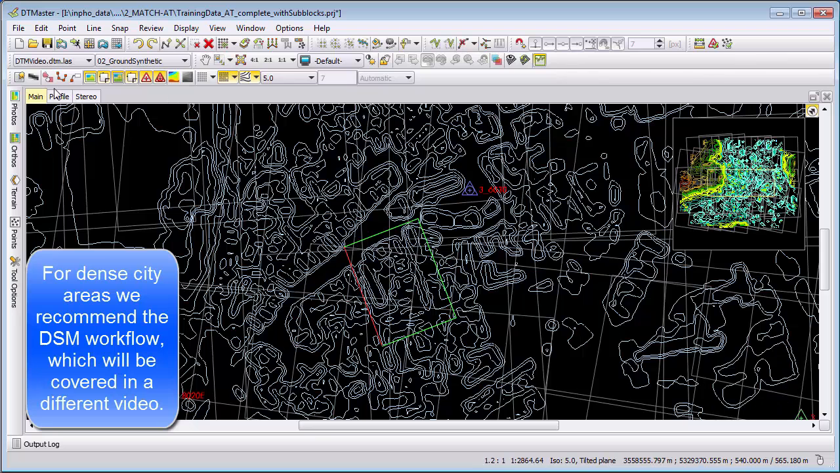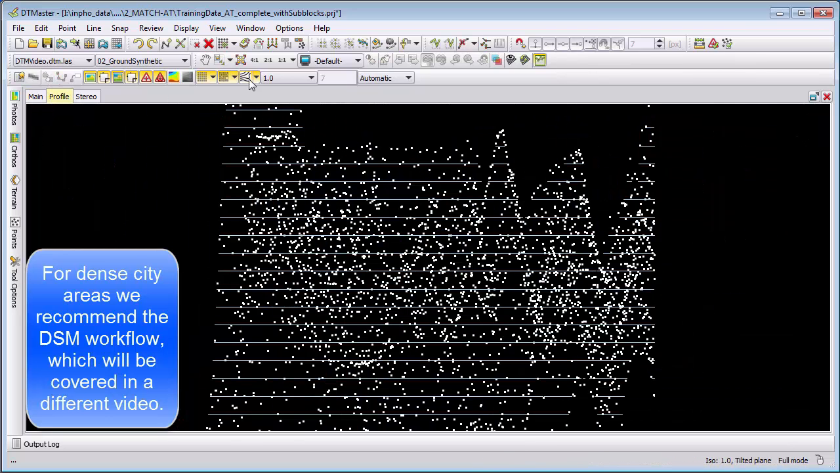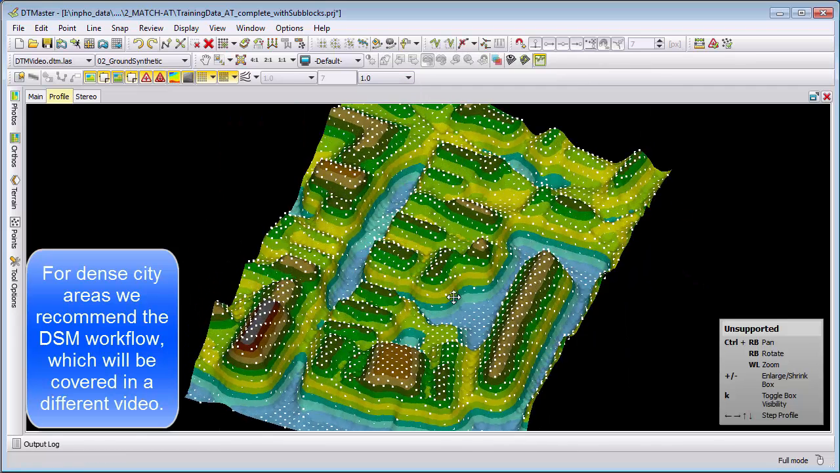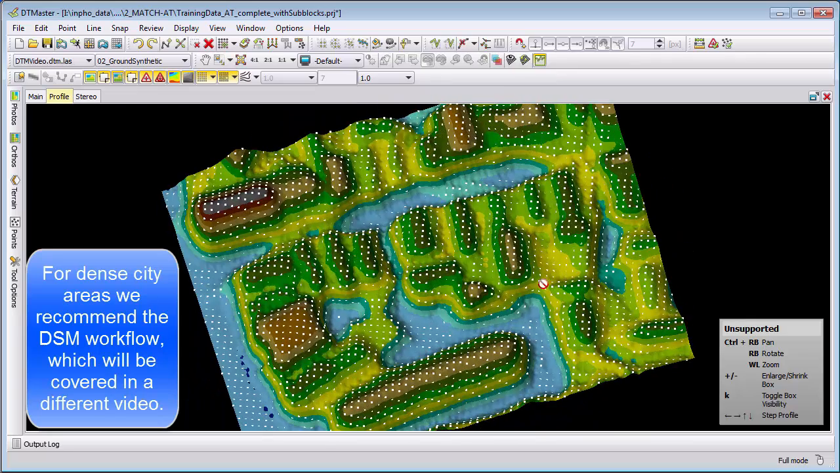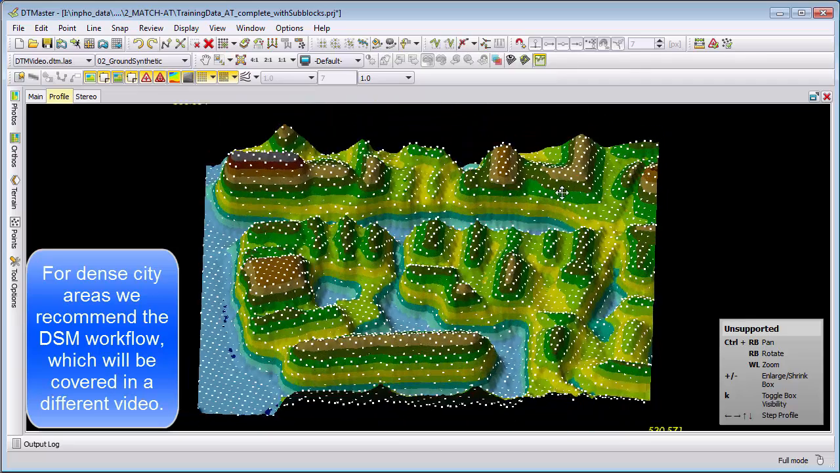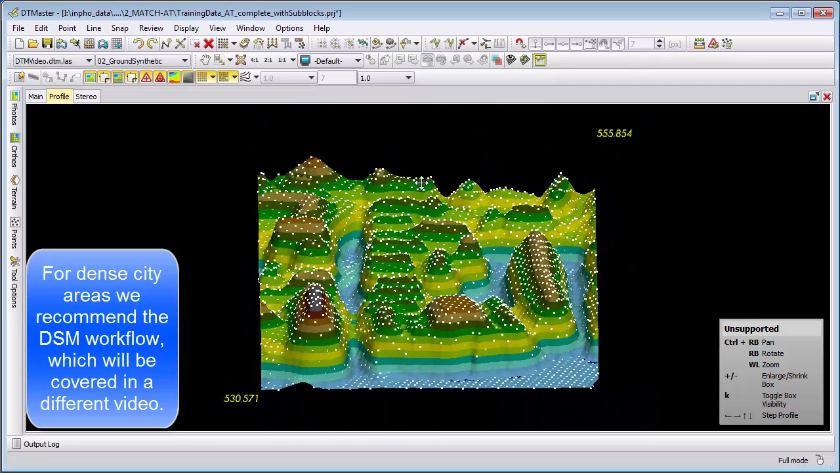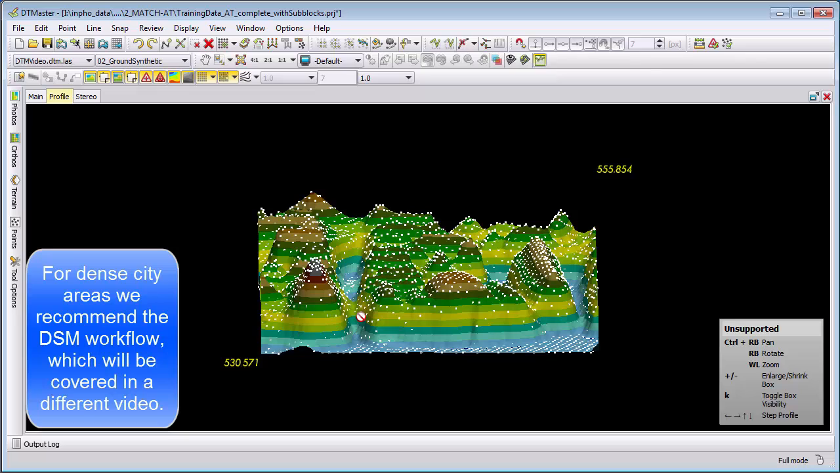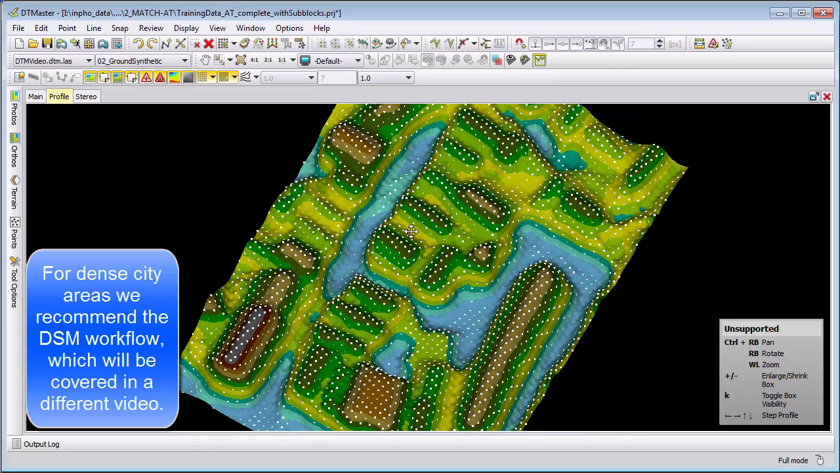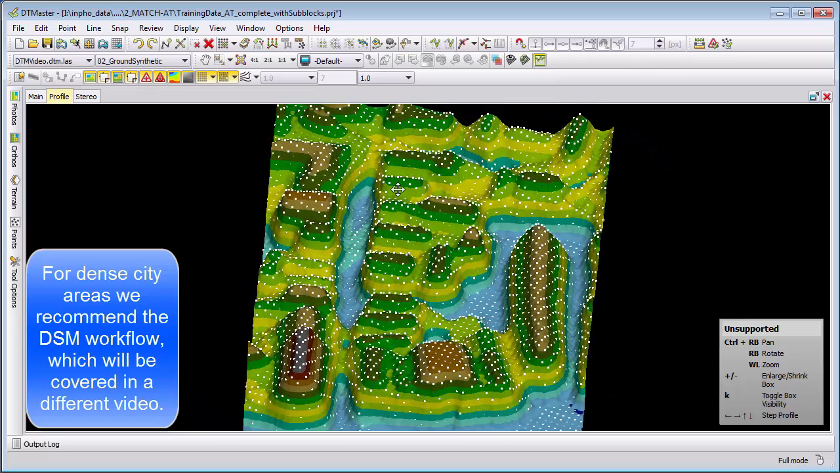Let's take this block part here, where we see that we have some buildings and some street areas, but sometimes we cannot really see the street to the bottom, and therefore DTM generation is not the best solution for dense or city areas.